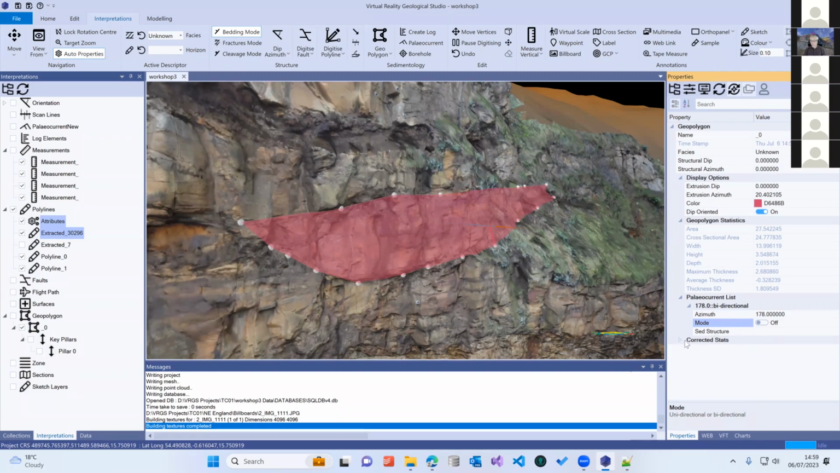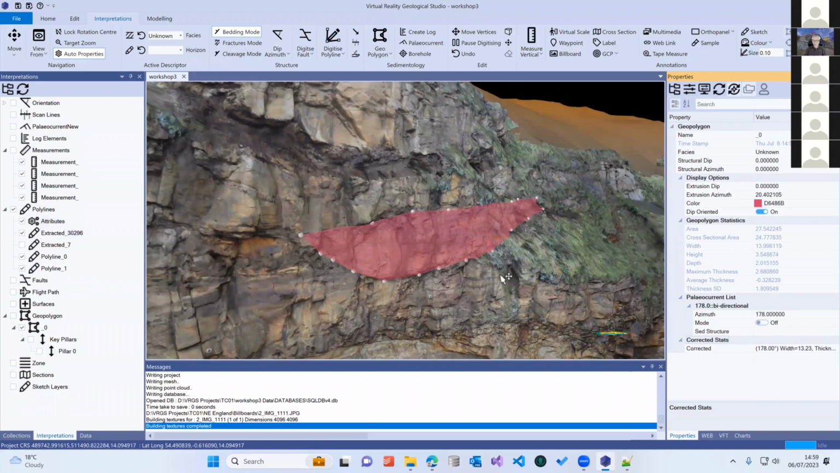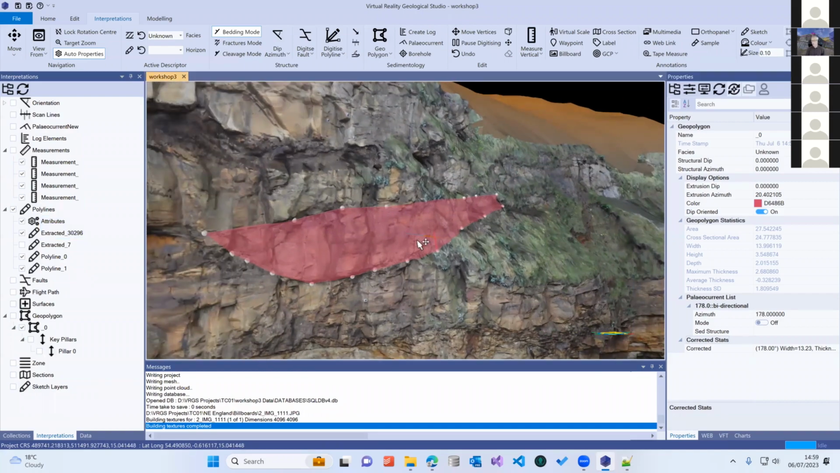And then we have our corrected statistics for the geopolygon, for the width and the thickness. So the thickness is corrected to the structural dip, but the width will be corrected to the paleocurrent direction. You can add multiple paleocurrent directions into the geopolygon, because when we do our corrected width and thicknesses, we might want to do this if you're pulling out geostatistics, if you're doing a geocellular model, so stochastic modeling. You might want to do a corrected channel width thickness data set.